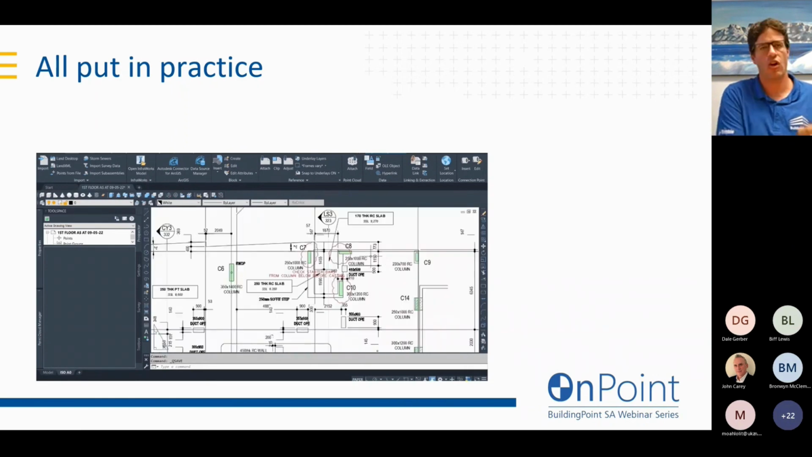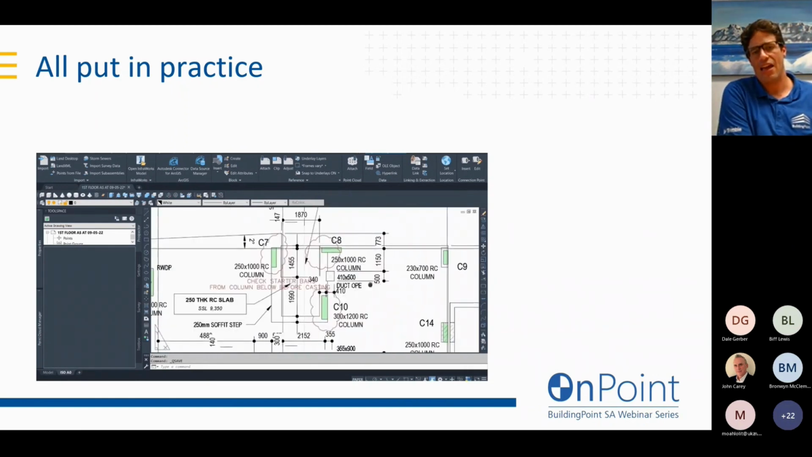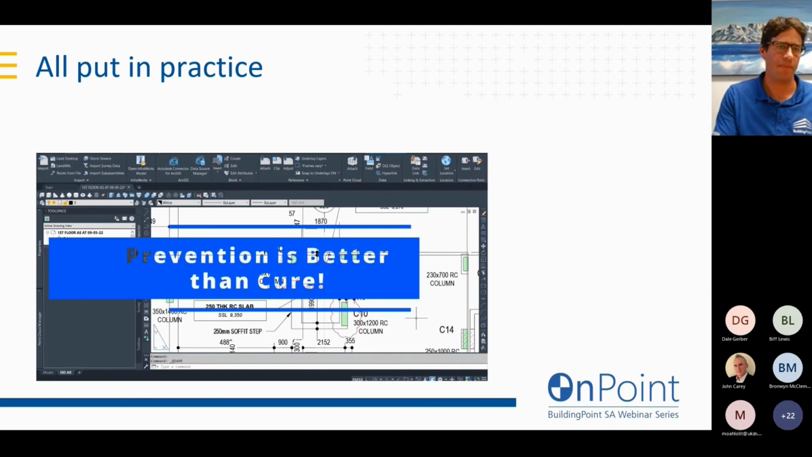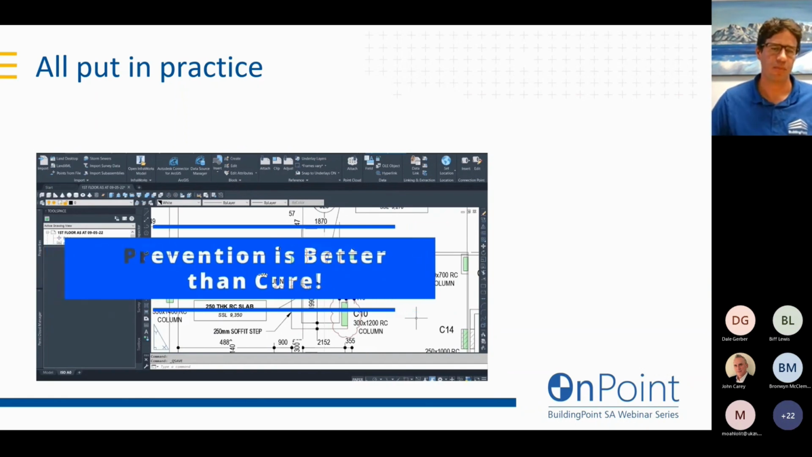So I'm reducing that whole time to do my analysis and being able to produce my traditional 2D PDF results of my as-built plan. I'm only documenting where things are out of tolerance.